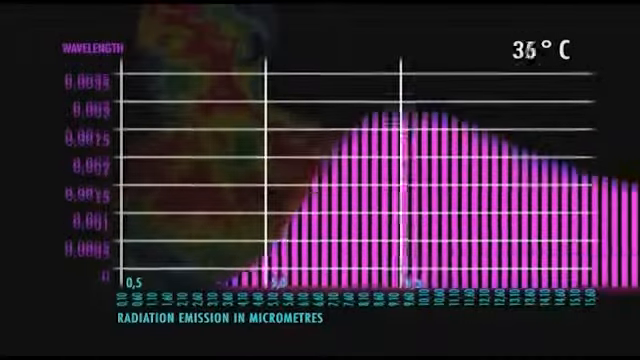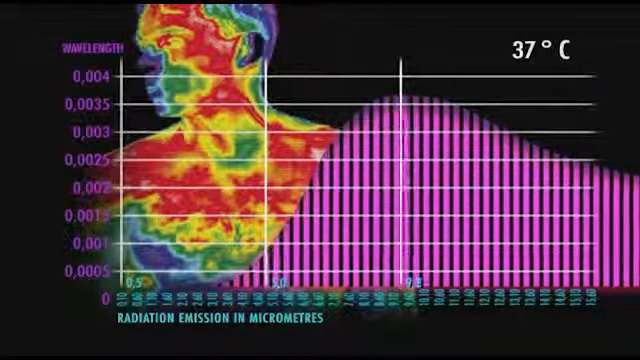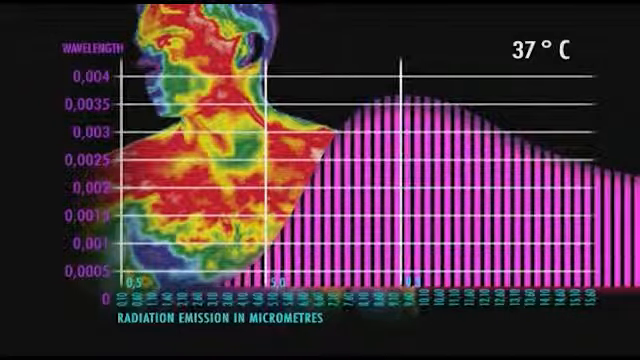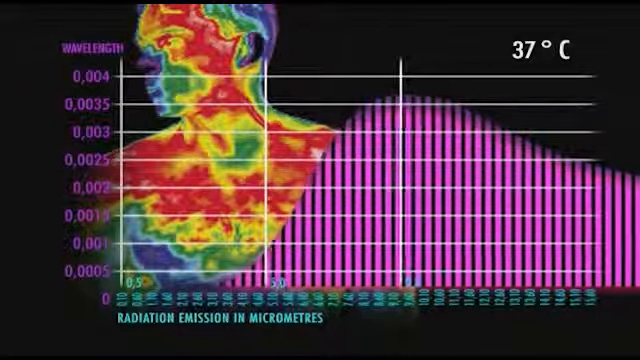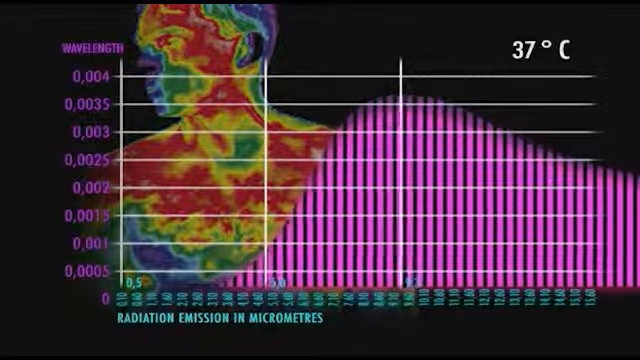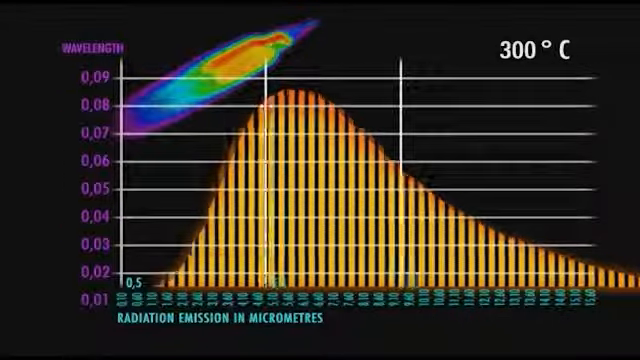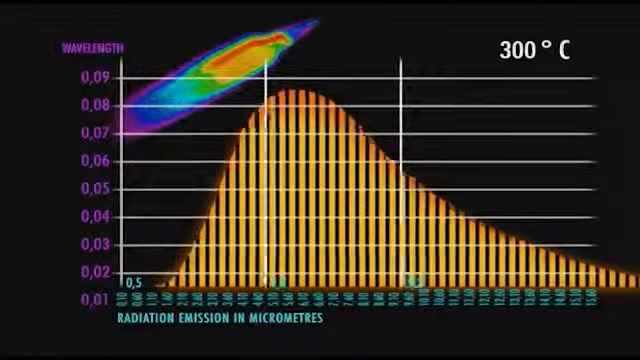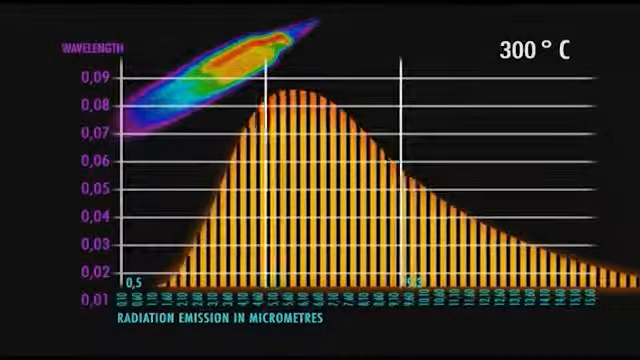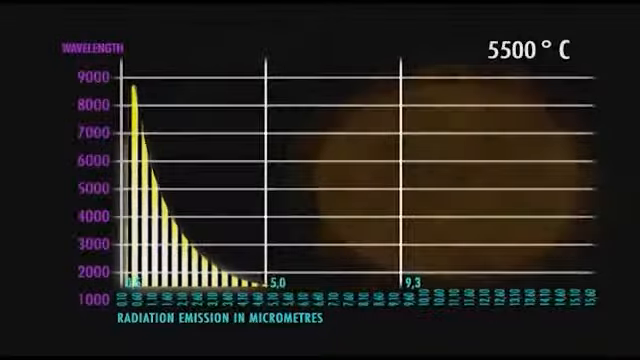This is the curve at 37 degrees Celsius, the normal body temperature of a human being. Maximum radiation is emitted at about 9.3 micrometers, and we can only see this radiation with an infrared camera. If the temperature rises to, let's say, 300 degrees Celsius, the temperature of a soldering iron, the peak of radiation moves to about 5 micrometers. We still need an infrared camera to see this.